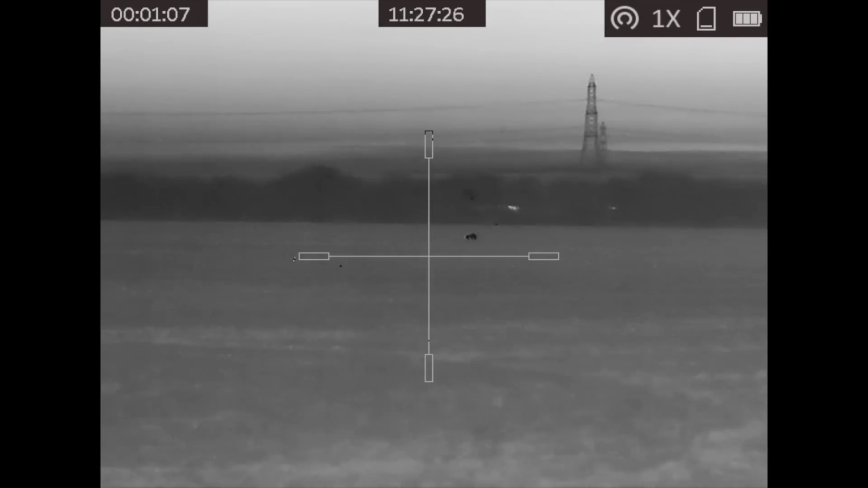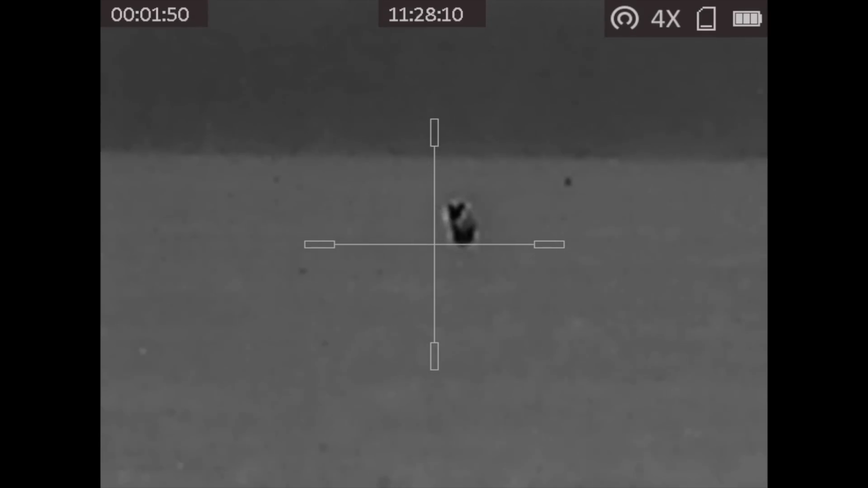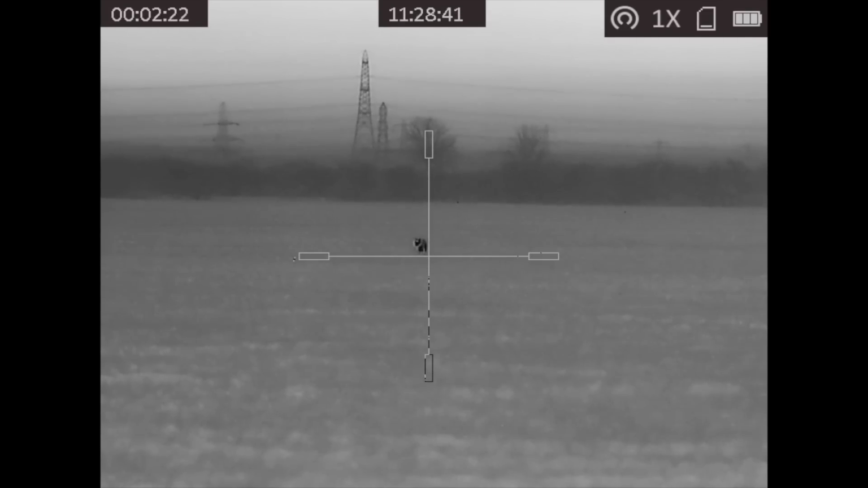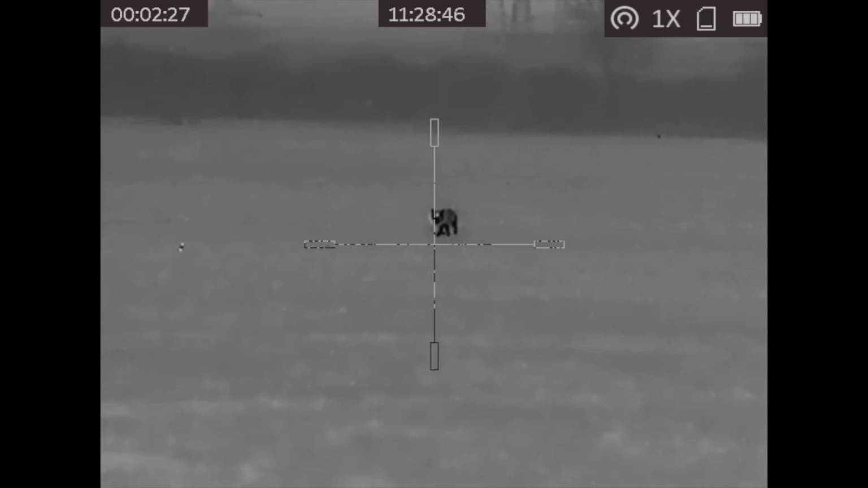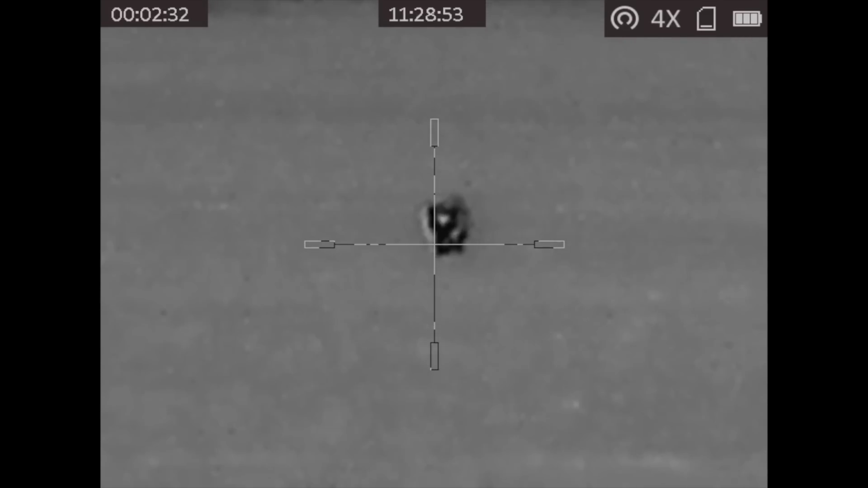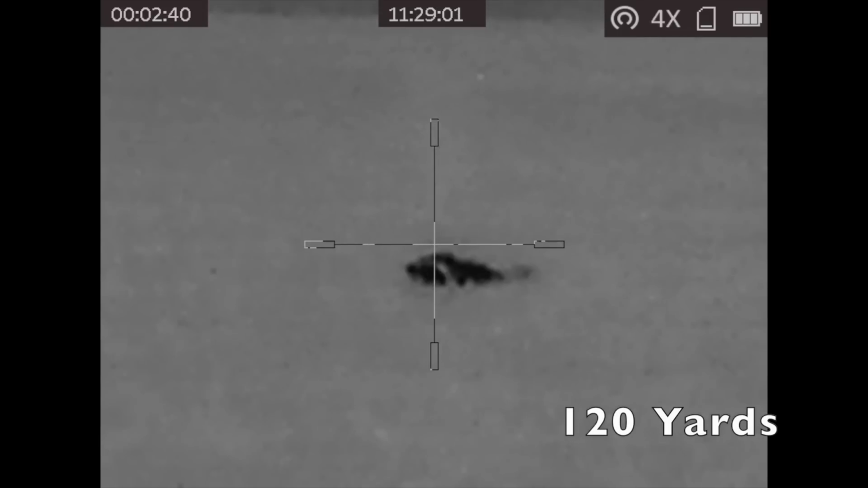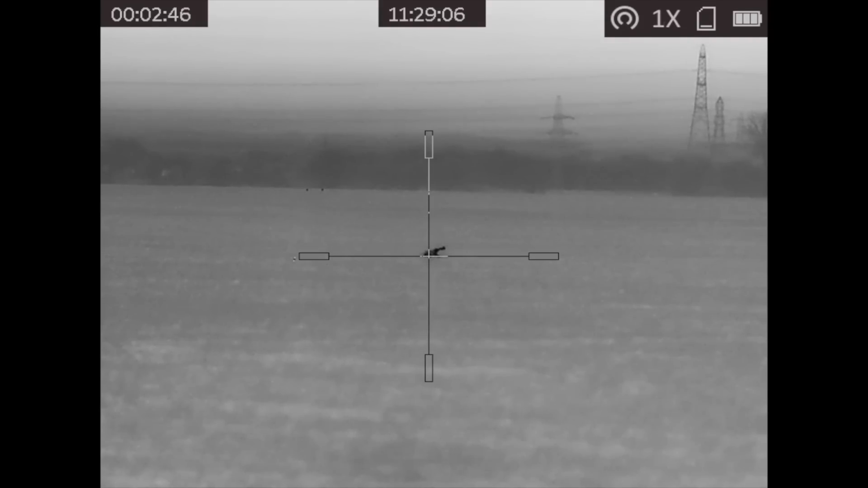Again, I'll fast forward this clip here for you, but the fox makes his way in our direction, trying to scent us on the wind, but silhouetted against a tree using a little bit of fieldcraft, it comes in a treat. Notice the timestamp there as that one goes down at 120 yards.